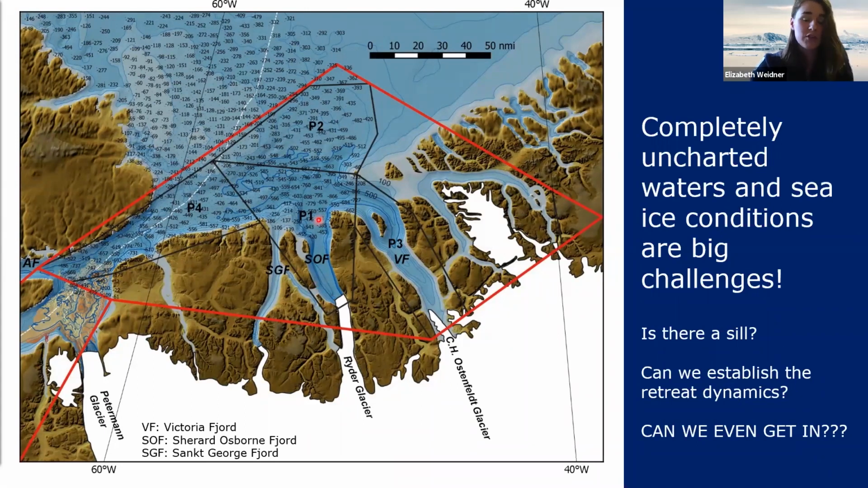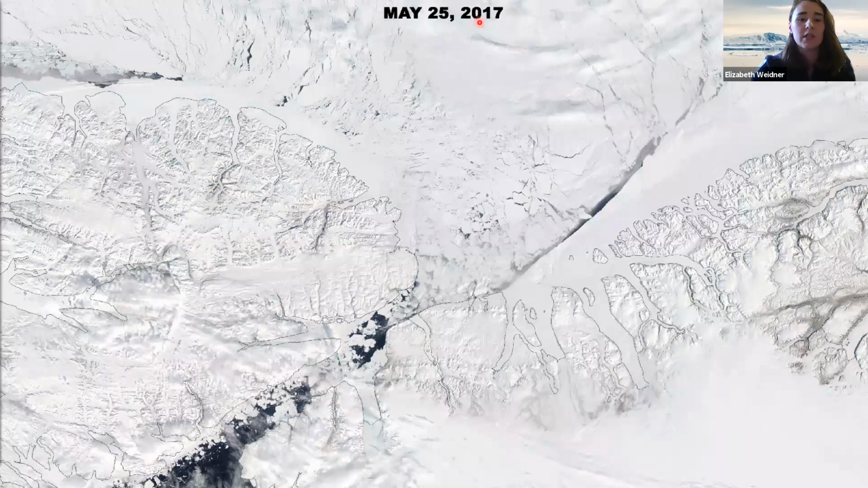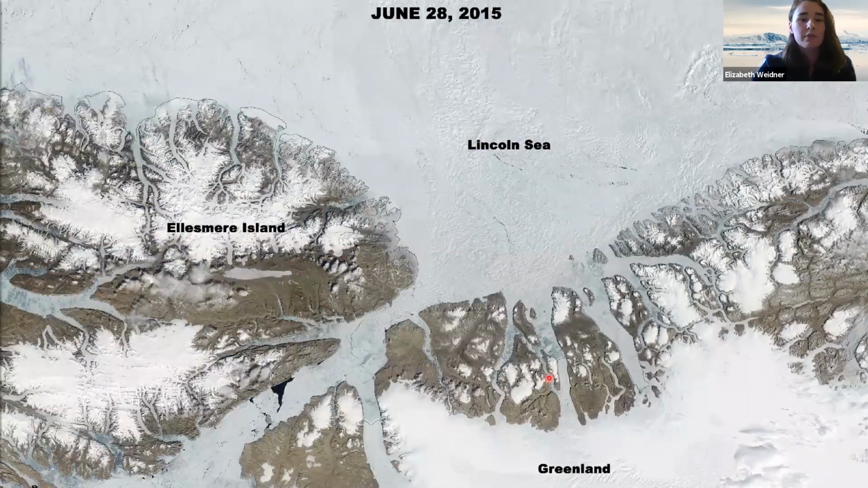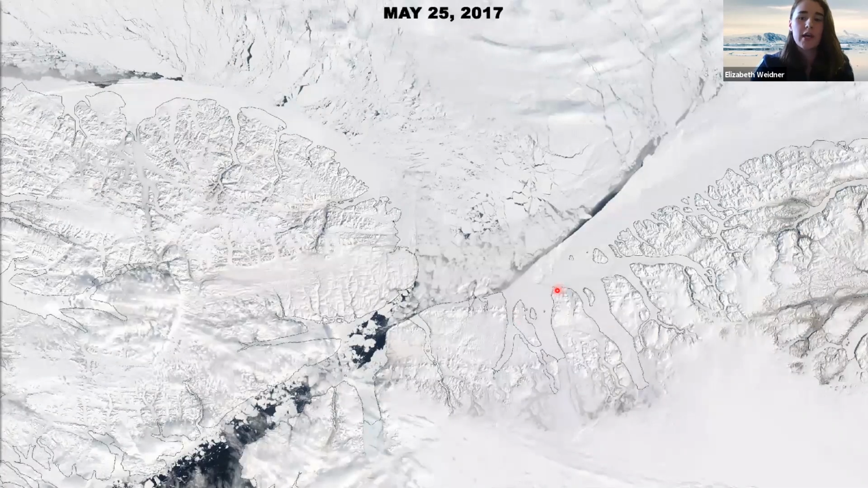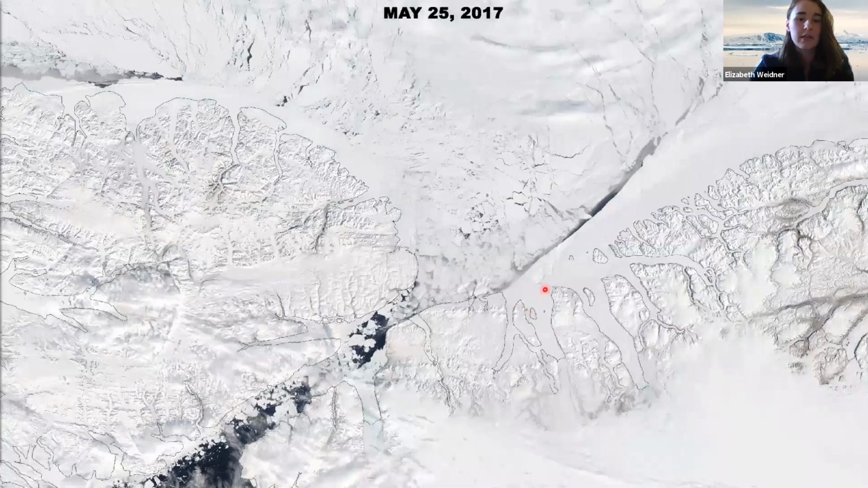Is that even possible? As I mentioned, the ice conditions here are very challenging. So these are a couple of satellite images, 2015, 2017. This is Sherard Osborn Fjord, and we can see just how socked in it is with sea ice. So even an icebreaker would find it quite difficult to get into this area.